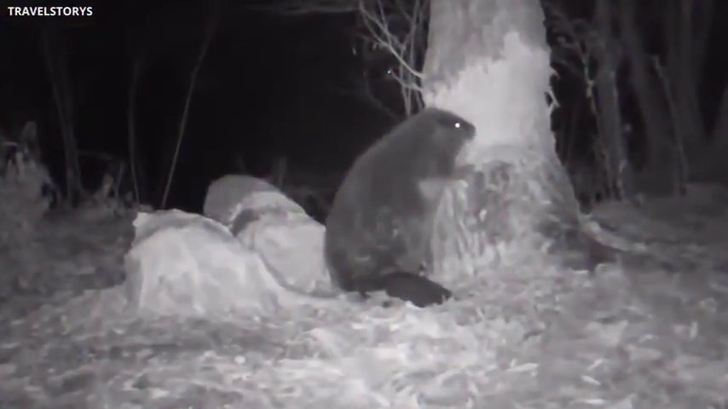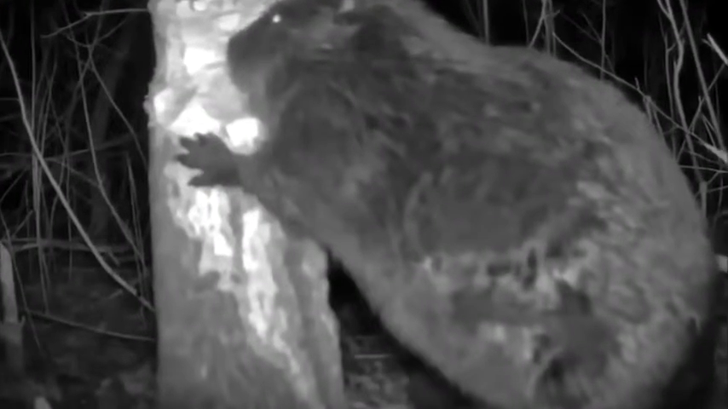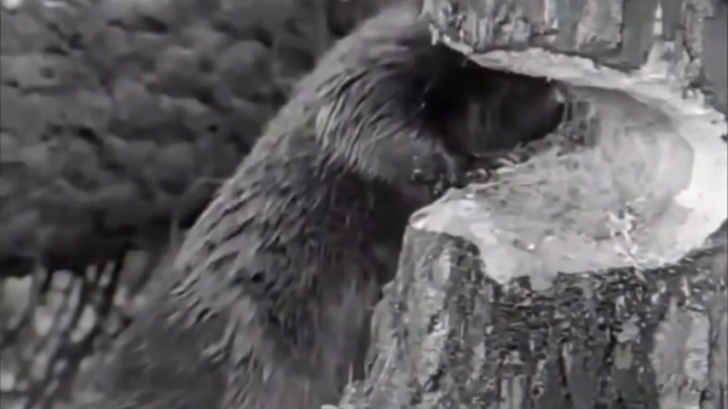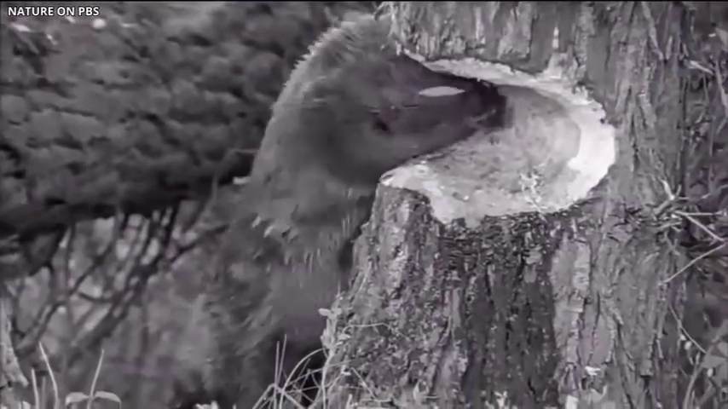This little handsome beaver in the video seems absorbed in his work, proving that the statement, busy as a beaver, is in fact true. How long do you think this beaver took to knock down the tree? It can be seen, even, biting at this moment. Look how cool.